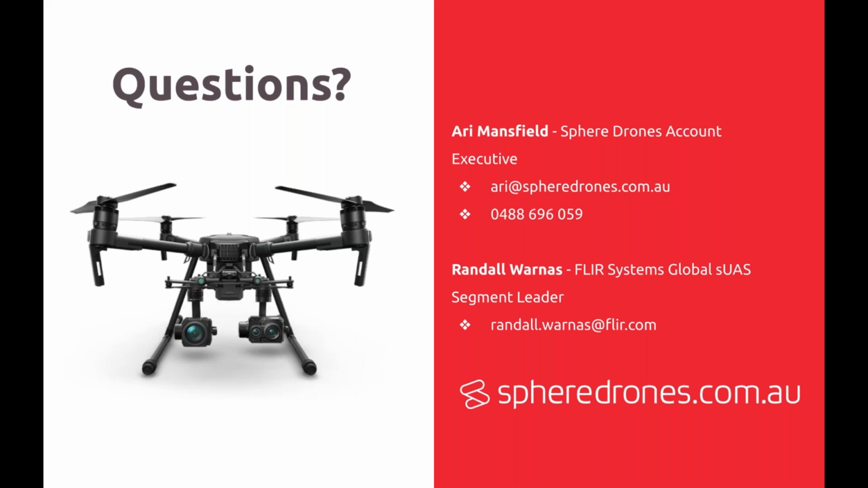If you're not a fan of DJI and you want to put a thermal imaging camera on an Autel, Yuneec, Intel, any other drone manufacturer's drone, then you can use the FLIR Vue Pro as well. It's drone agnostic. It's just being carried by the airframe. It's not talking through it generally, unless you do some work on that side.